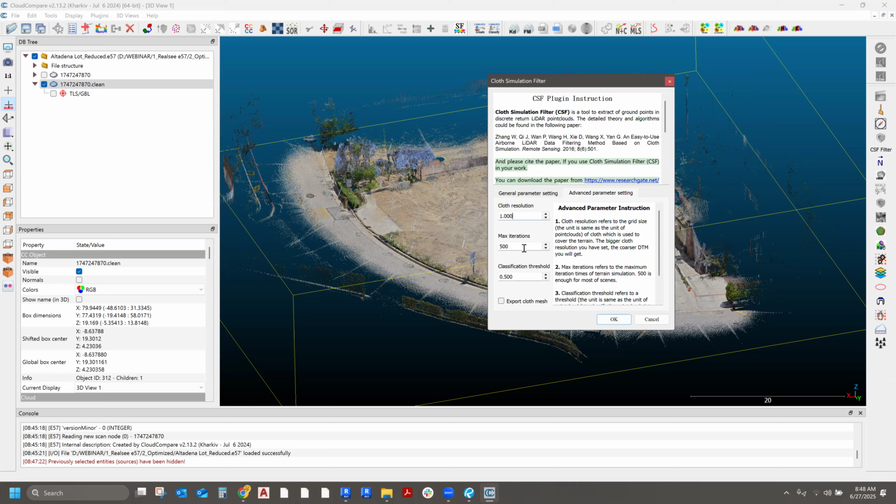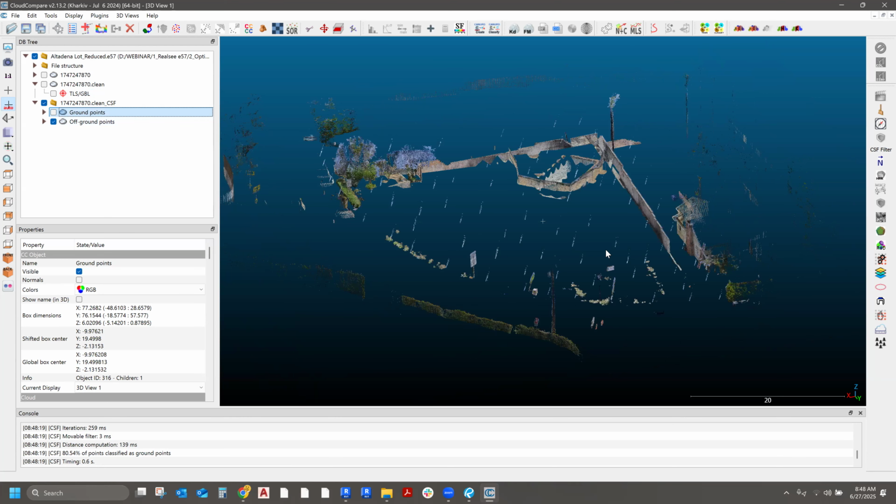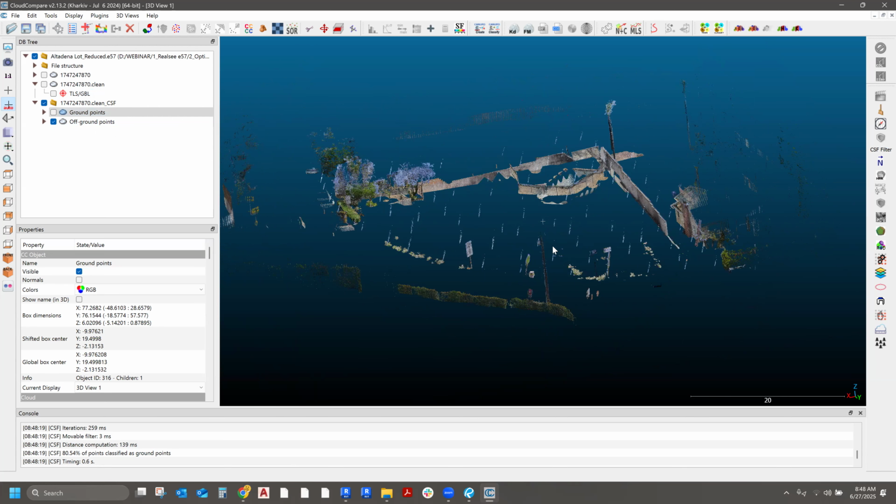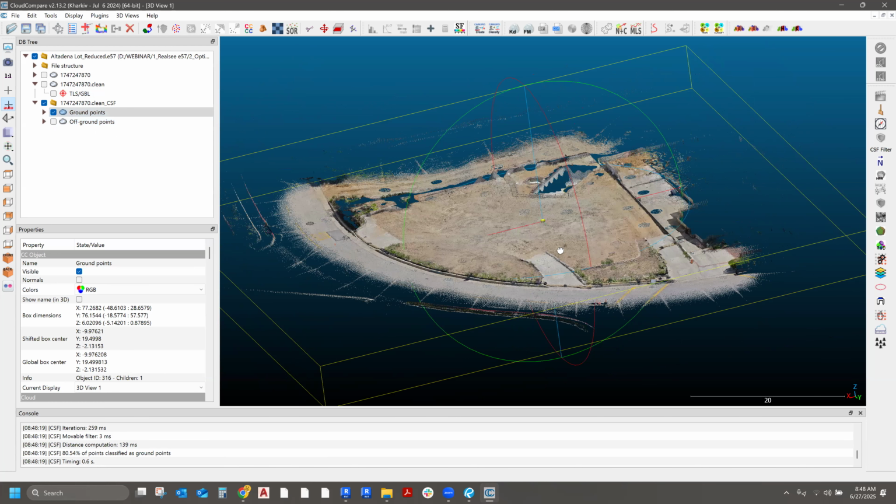I keep this at 1, I keep that at 500, and I keep that at 0.5, and I just hit OK. And now what this does, it created a new point cloud here with 2 objects. There's ground points and then there's off ground points. So it removed everything above the ground on its own layer, and everything else we kept below. So this is a really nice way to just separate those 2 from each other.